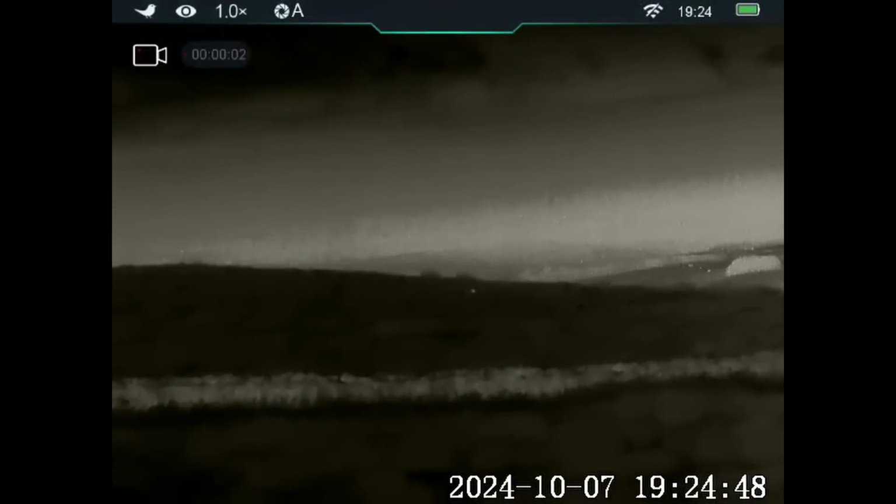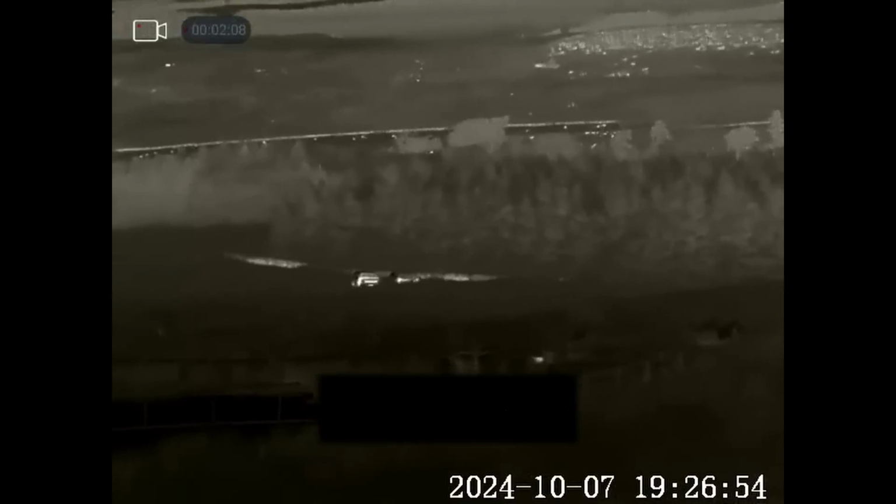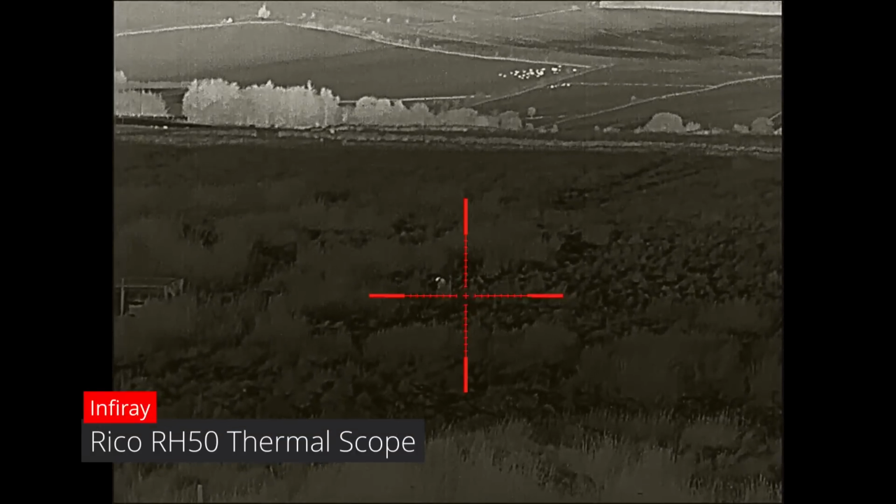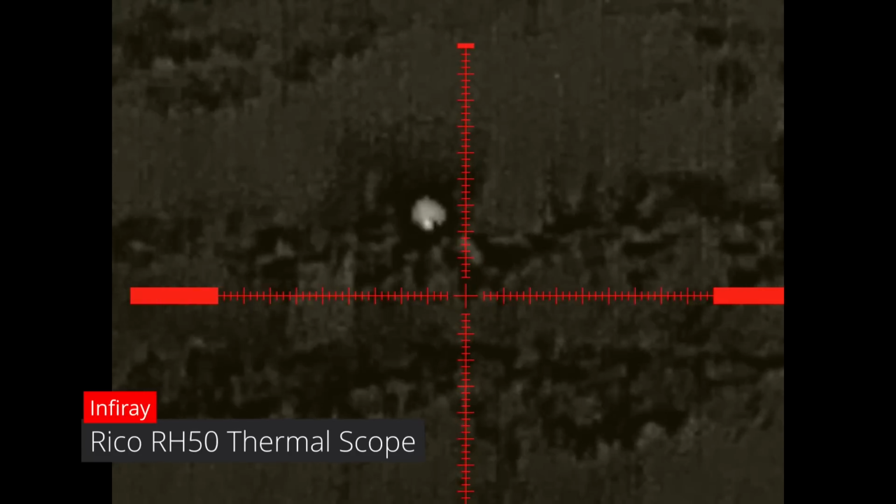Okay, back to tonight, and I thought this was our first fox. You can just see it coming down the bank, and then I lost it in the heather. Scanned around, and the ducks are back in the pond there, and I just caught a glimpse of it, and it was a badger. I switched over to the rifle scope, and you can quite clearly see that that's a badger now. He's just mooching around.